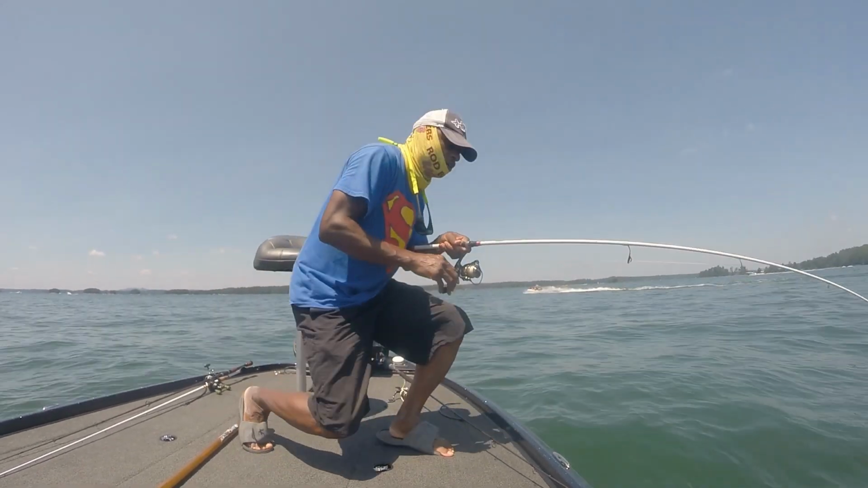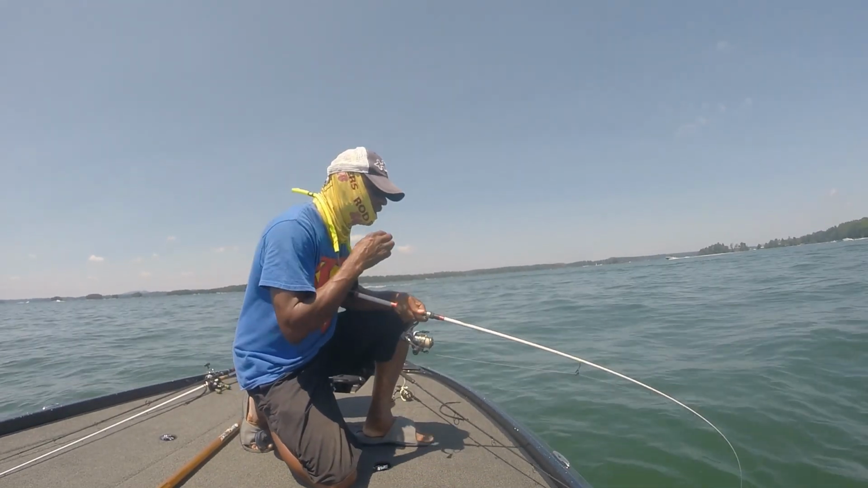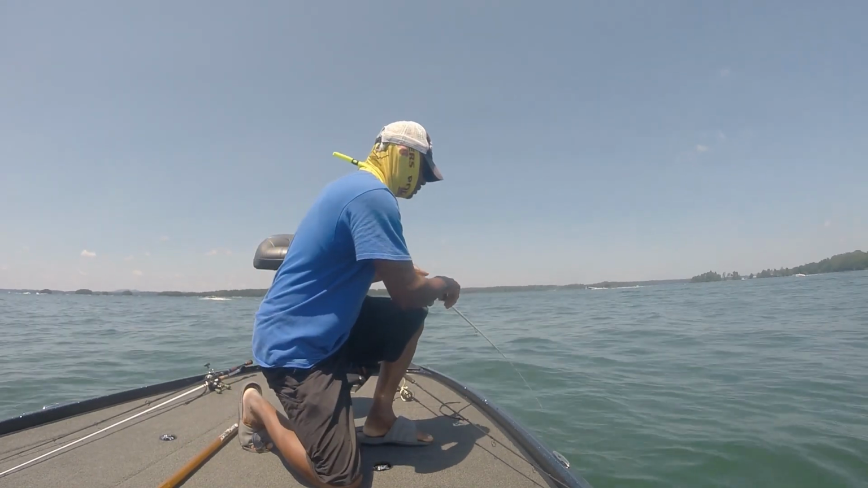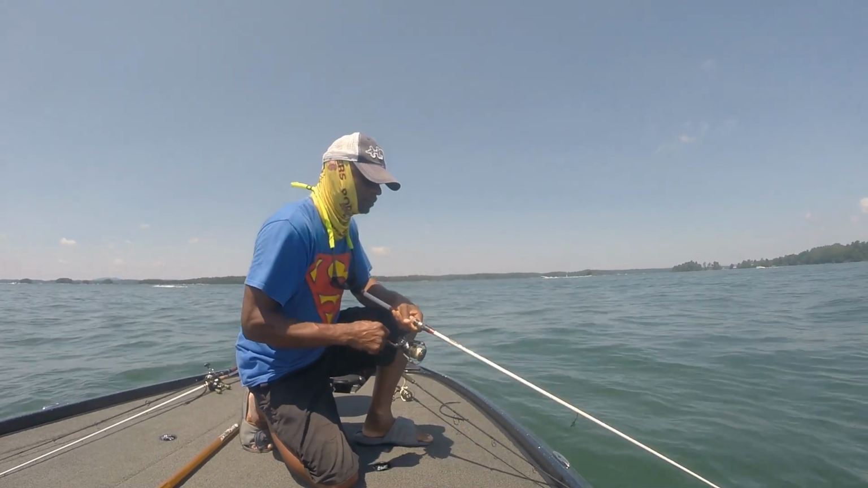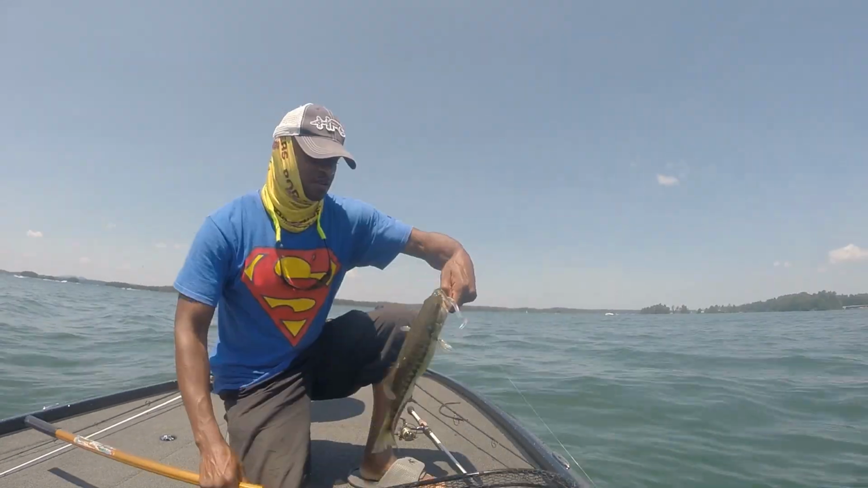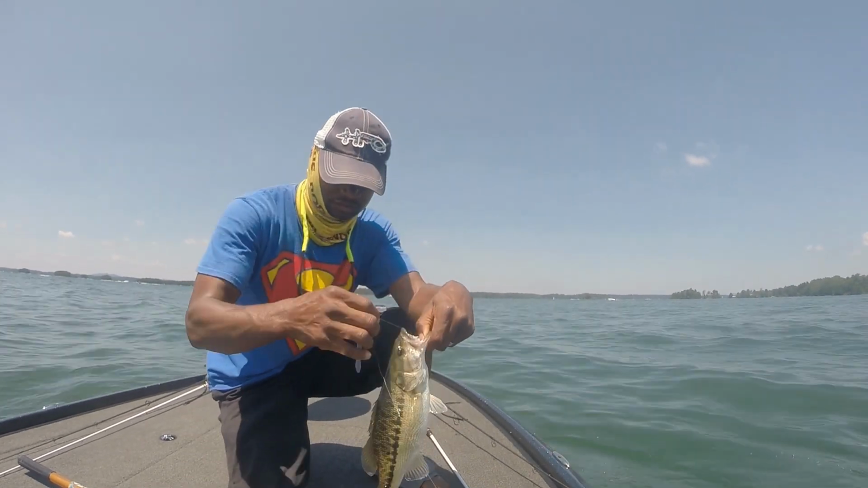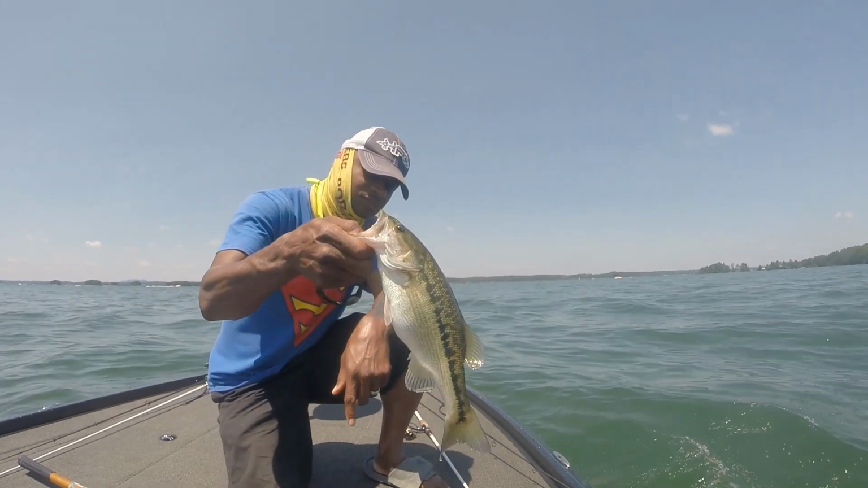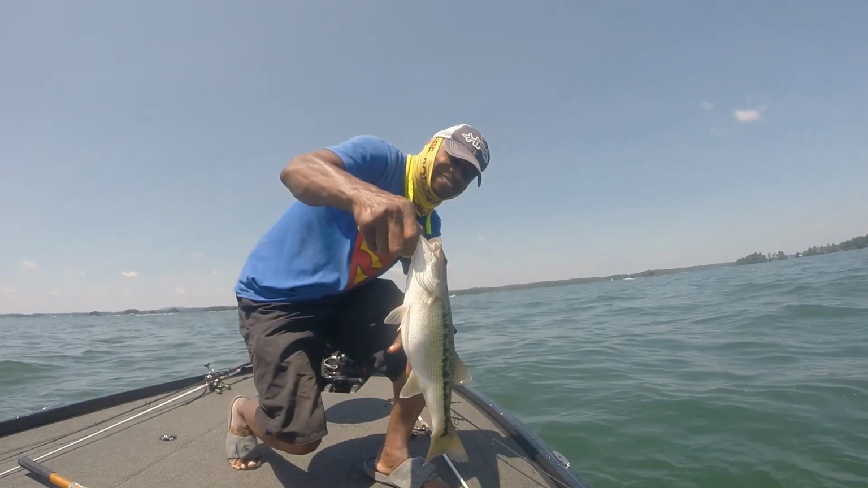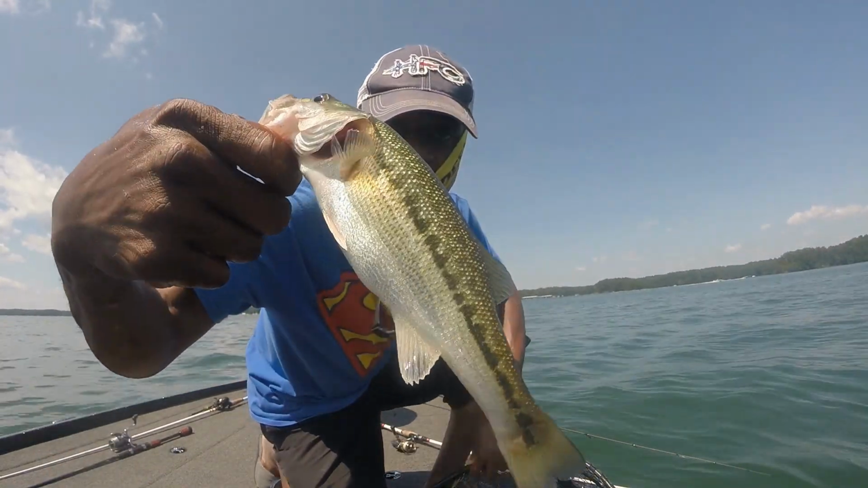All right, that one picked it up on the fall. Feels like it might be about the same size as the last one. All right, a little bit smaller than the last one. Still a nice keeper. All right, having some fun out here on the lake. Now that's a small one.